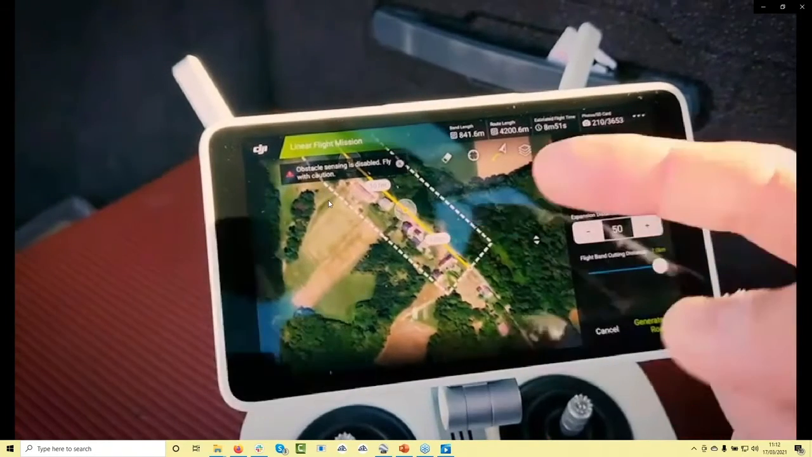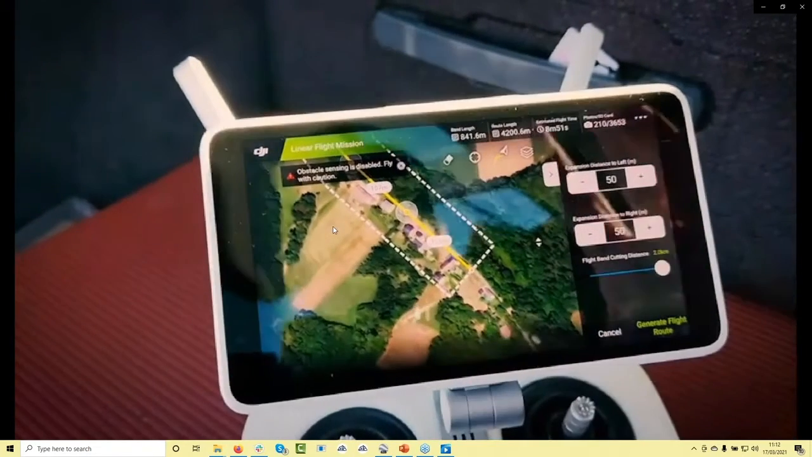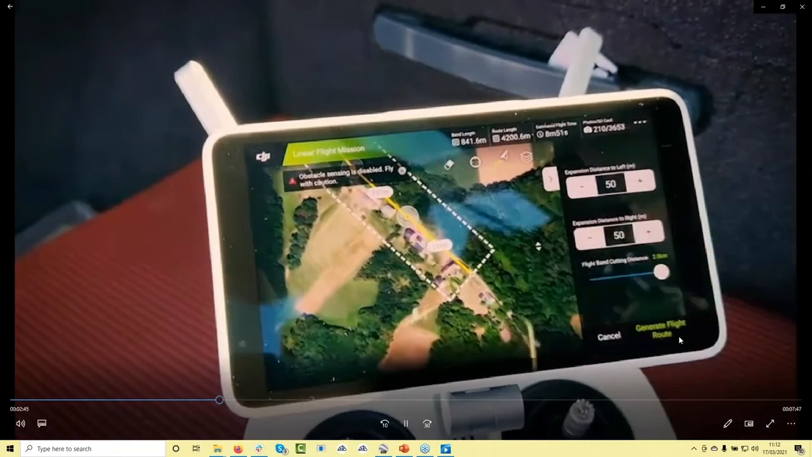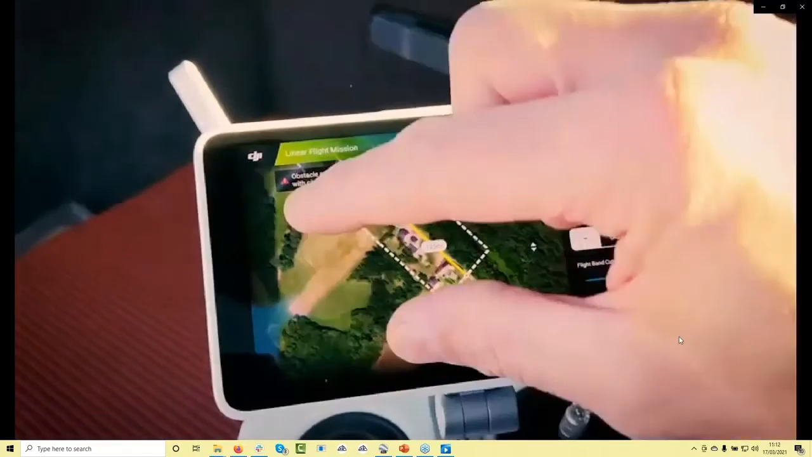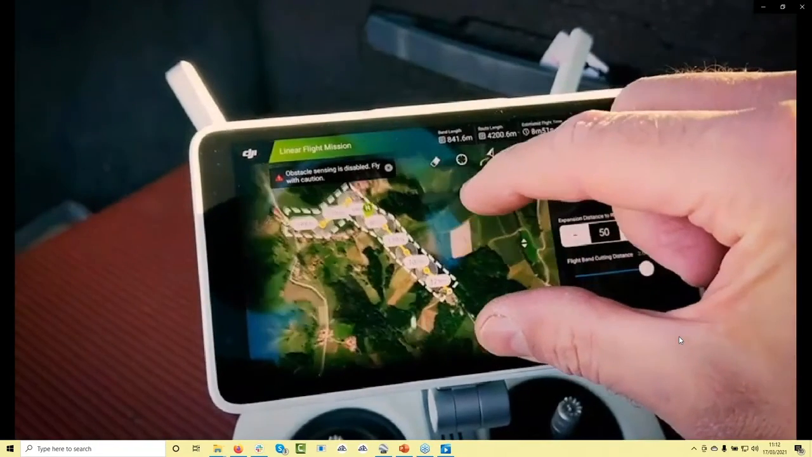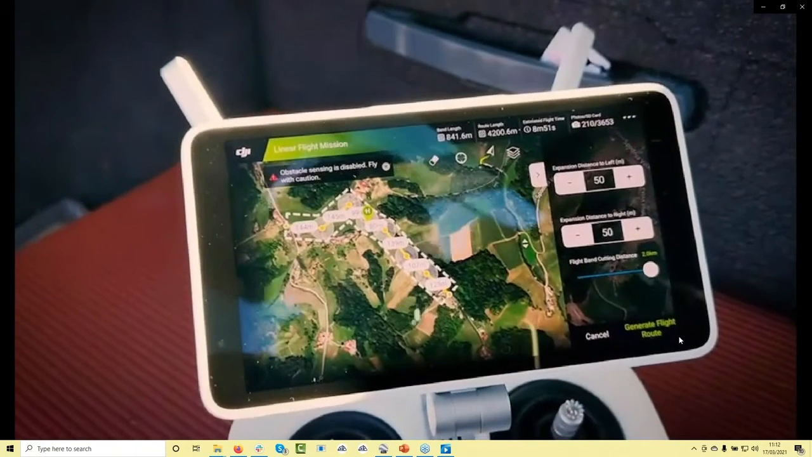And I'm staying in the middle, so I have a really good overview of the drone when it's flying. Okay, now it's altogether 841 meters. Let's leave it like so for the start.